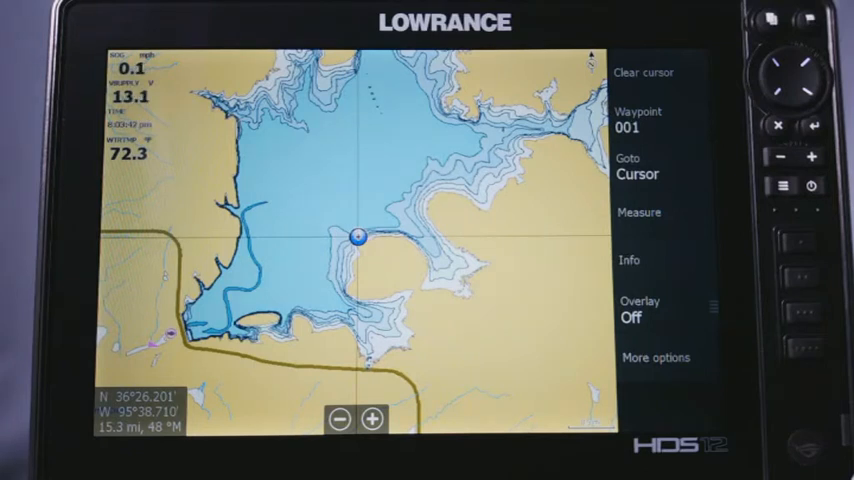Like I said, it's a really cool feature. I like that they added these in. I use both the 16 and the 12s. And so I utilize this feature on the unit quite a bit. But I just wanted to show you guys how to set it up and how to use it. Like I said, it's real easy. But that's really about it.